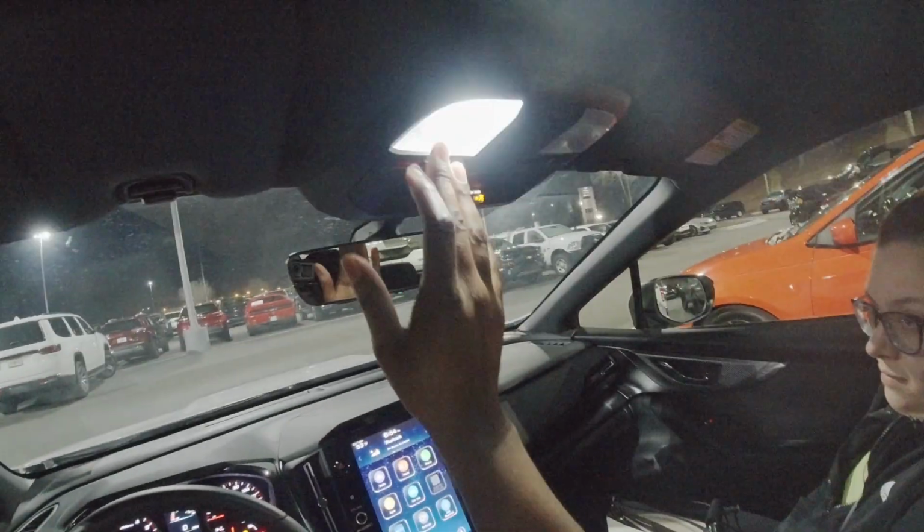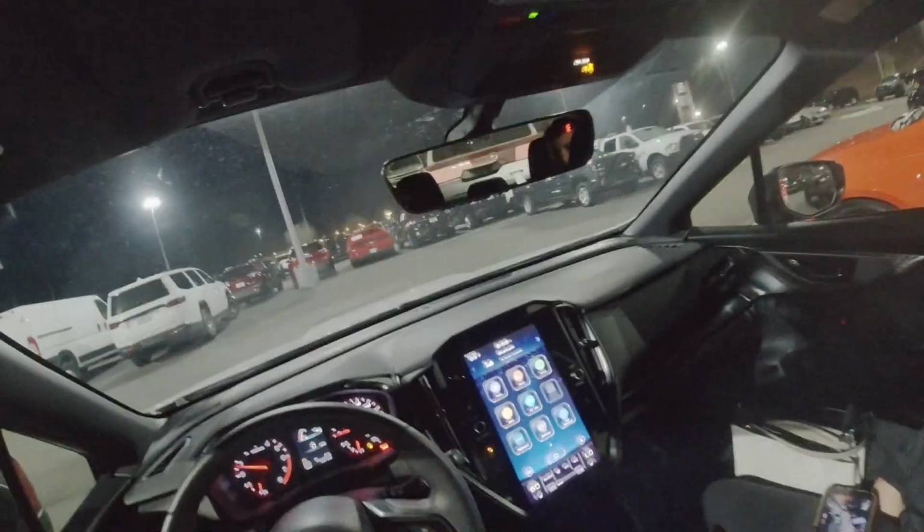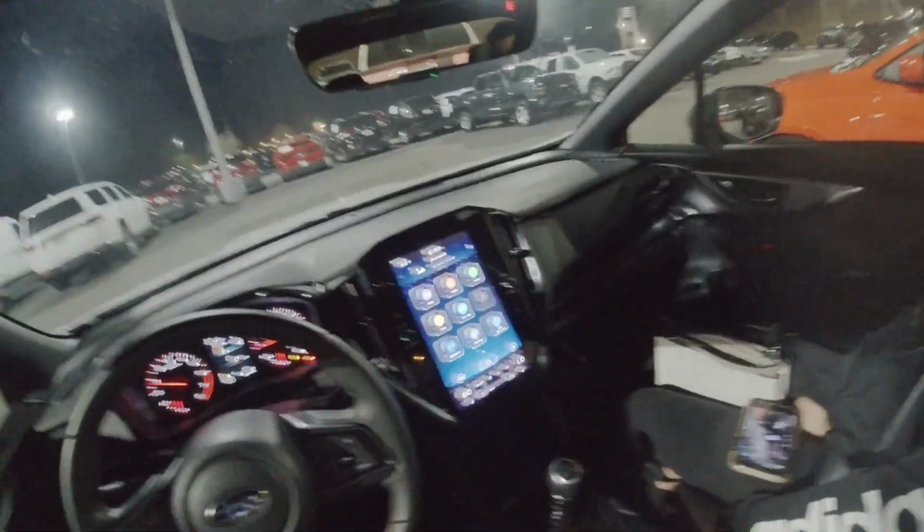Yes. LEDs. I like it though. Feels good. The seats are really comfortable. Really comfortable. That screen is pretty cool. I like that screen, it's top notch. I don't care what anybody says. Like you said, that screen, pretty good.